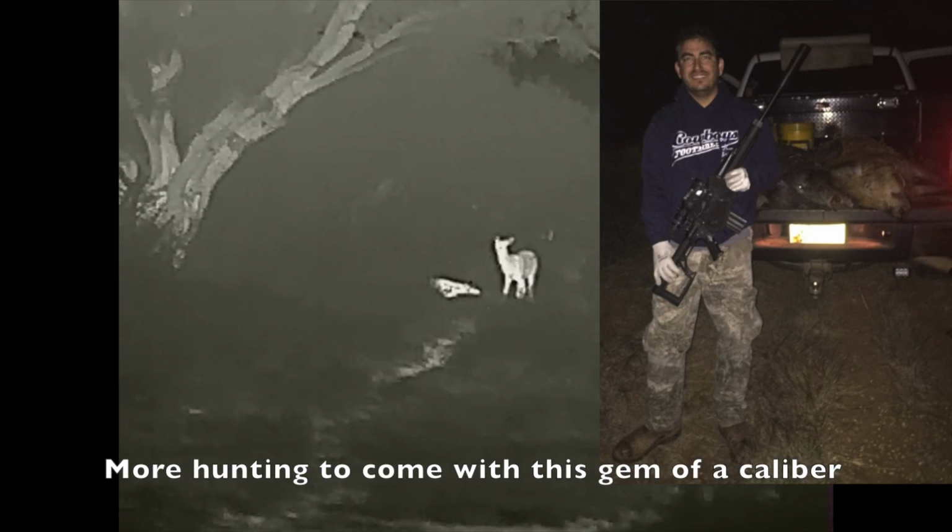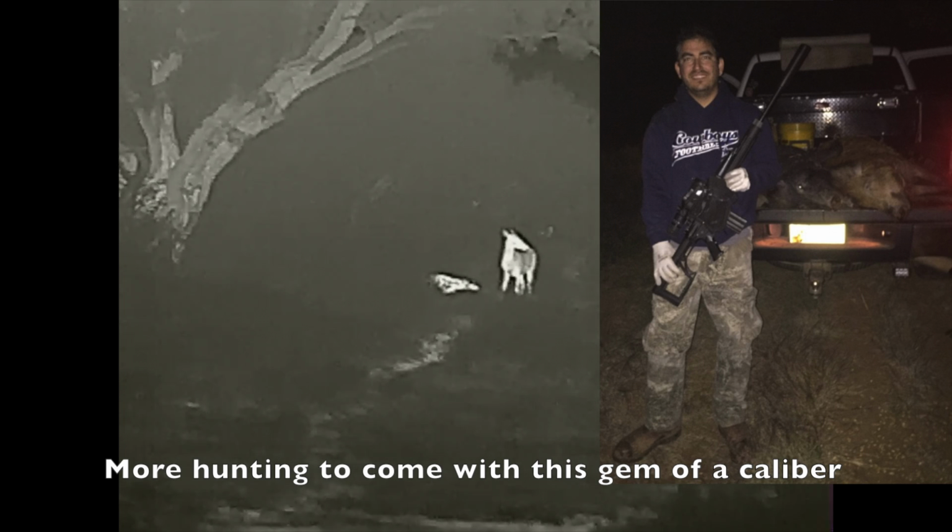So a short while after dispatching that final boar on this property, this doe comes in and starts feeding nearby with relatively no acknowledgement of that dead pig. So just goes to show that each deer is unique, and what they fear or don't recognize, they'll respond differently. So hope you enjoyed the video, and I look forward to getting out soon and getting more hogs down.